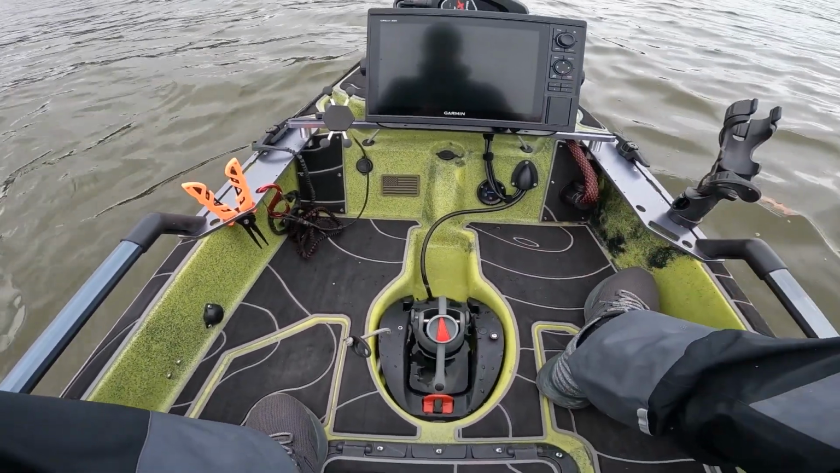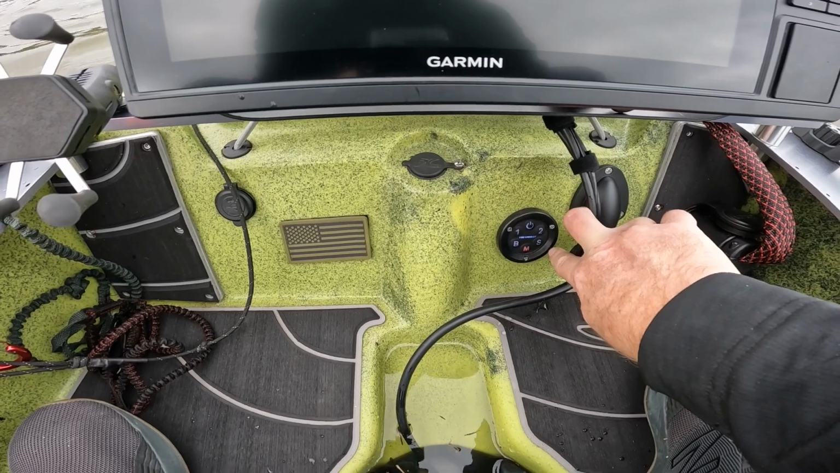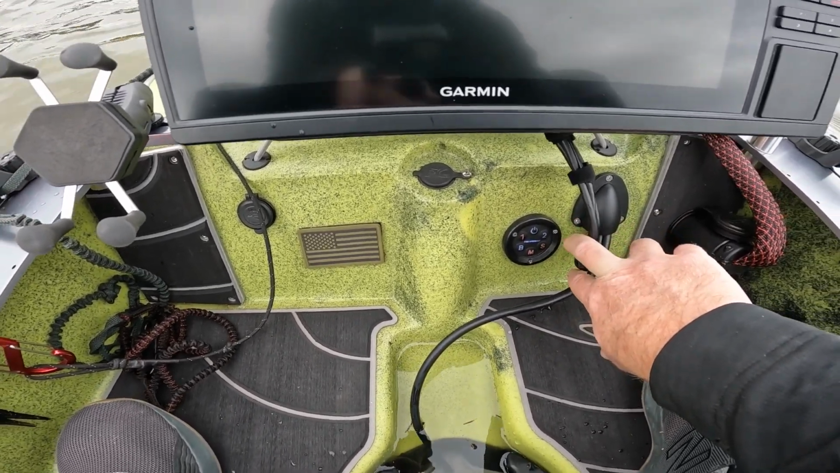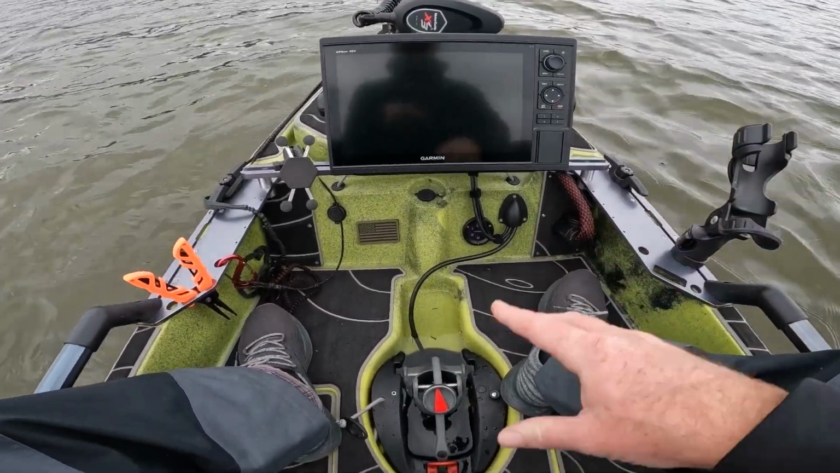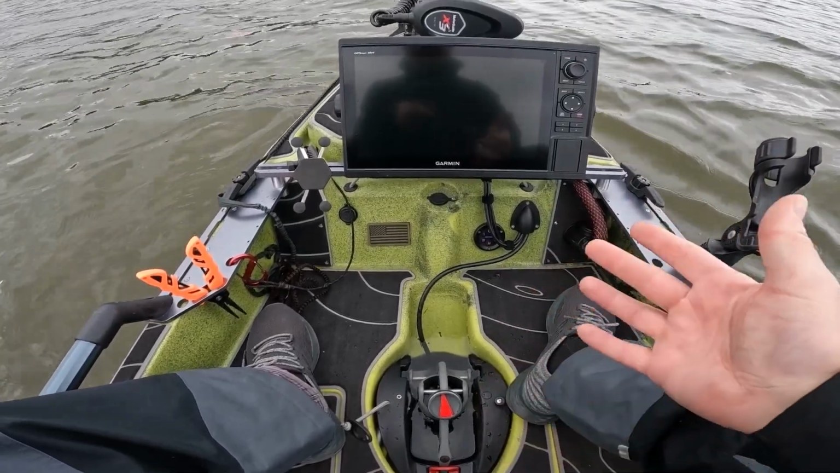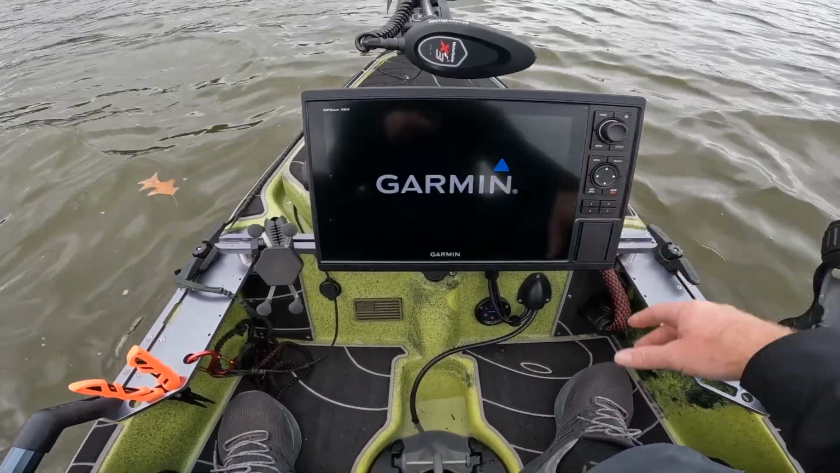Click it in place, get water all over me. Now we can boot up. So I gotta turn my power on right here. My graph is number 1 and S is for my LiveScope sonar. And I do have a different transducer plugged into this up under the boat. So if I don't want to run the LiveScope transducer, I can still use my, what is it, the 54, I believe I've got up under the kayak. So I've got 2 transducers running to this unit.